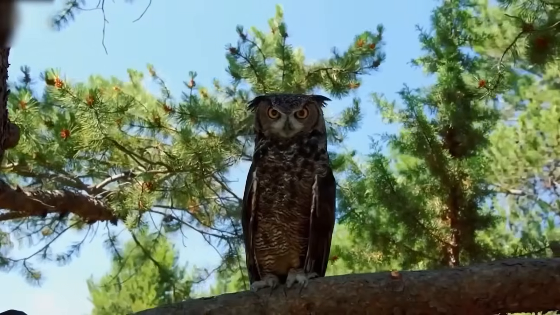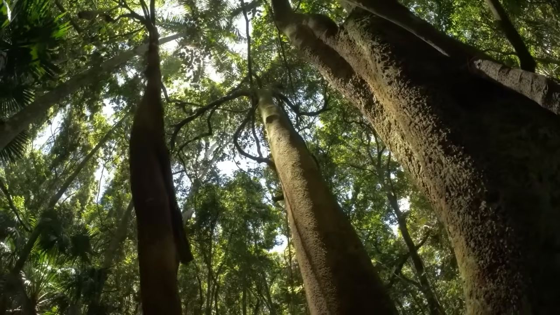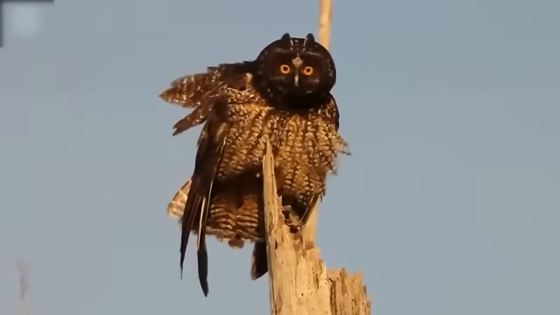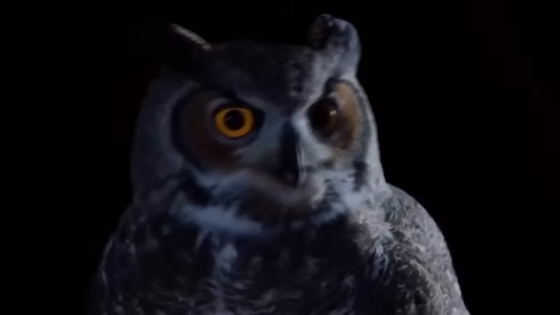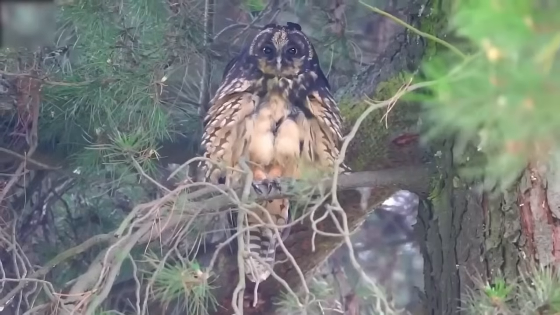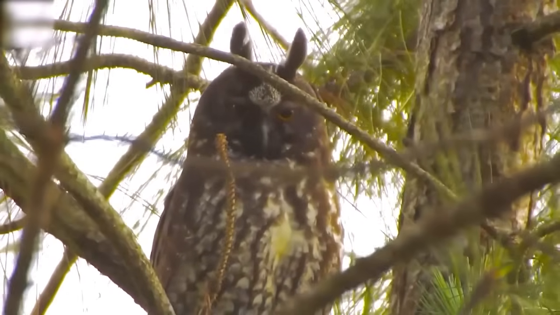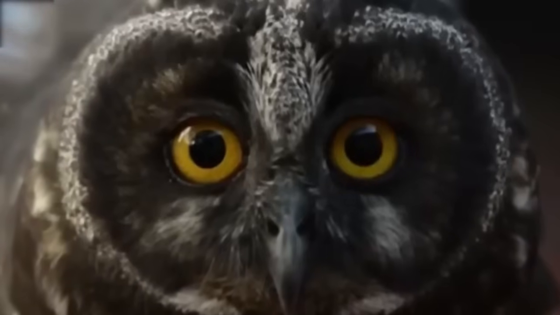But despite its ominous reputation, the Stygian owl is actually an important part of the ecosystem in Mexico and Central America. It feeds primarily on rodents and insects, helping to control their populations and prevent them from wreaking havoc on crops and other vegetation. So if you're ever traveling through Mexico or Central America and happen to hear the eerie call of the Stygian owl, don't be too quick to run for the hills. It may be a spooky experience, but it's also a reminder of the incredible diversity and beauty of the natural world.